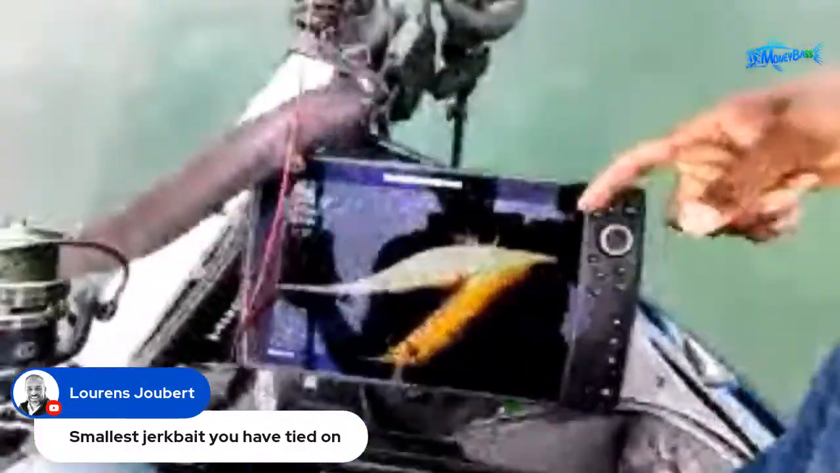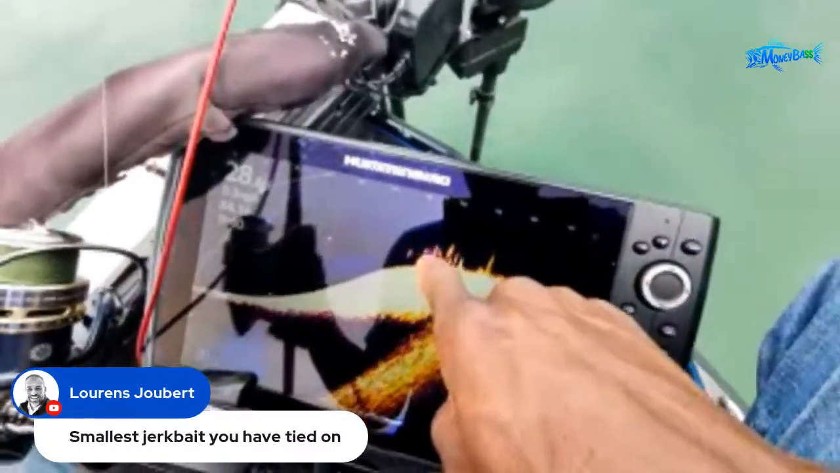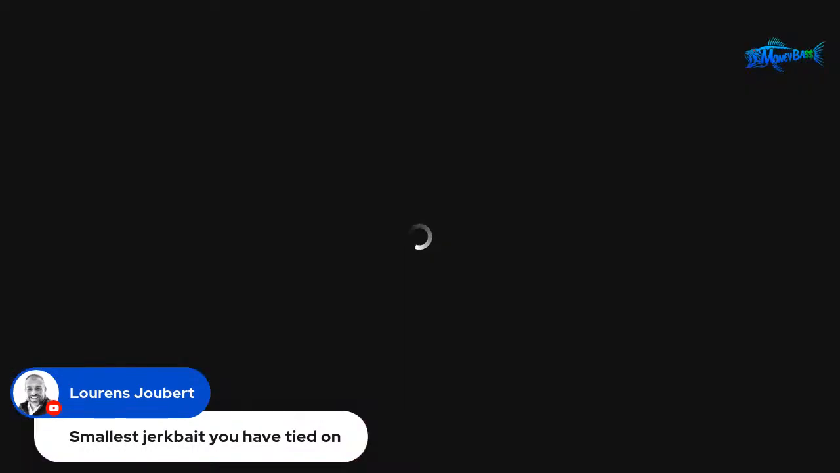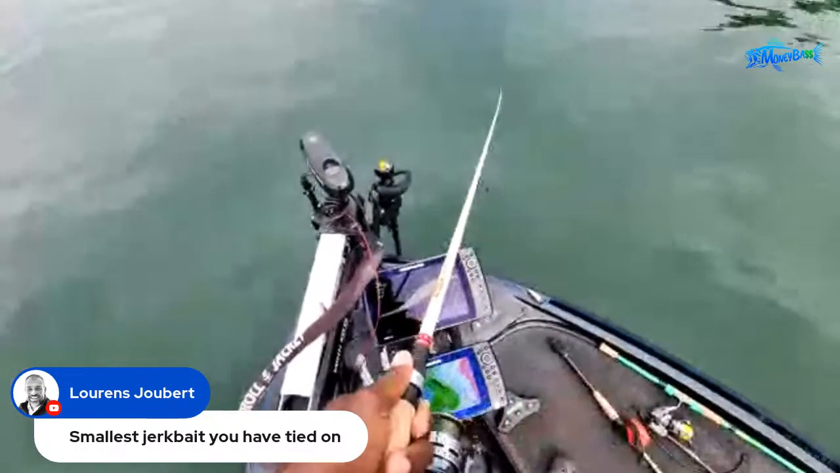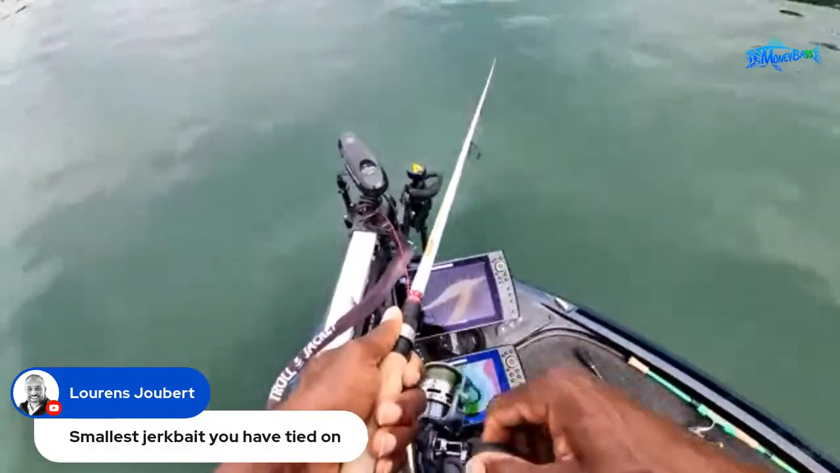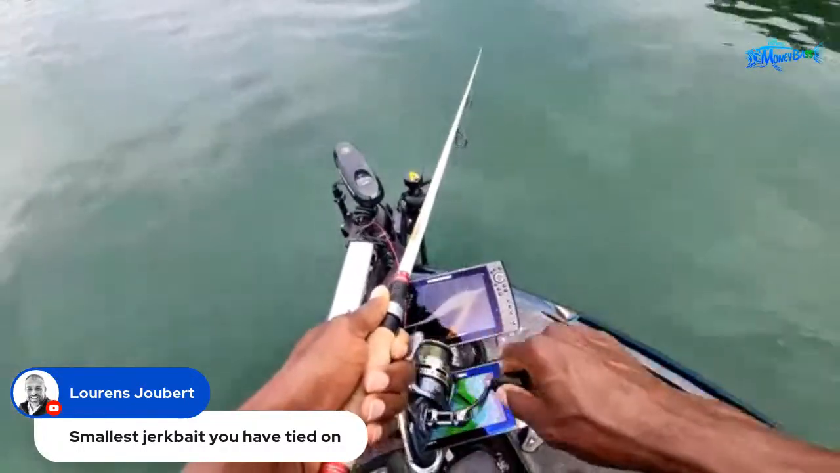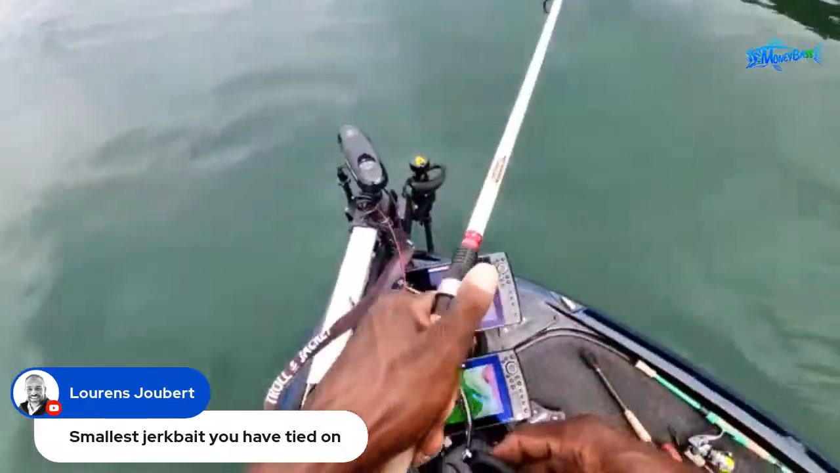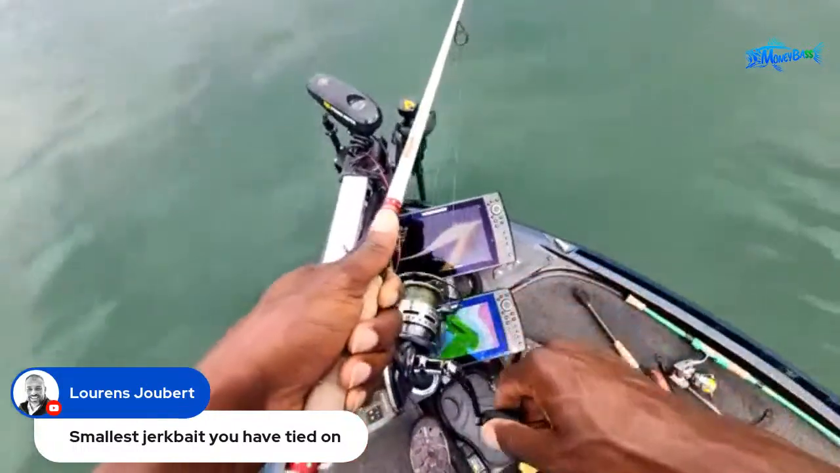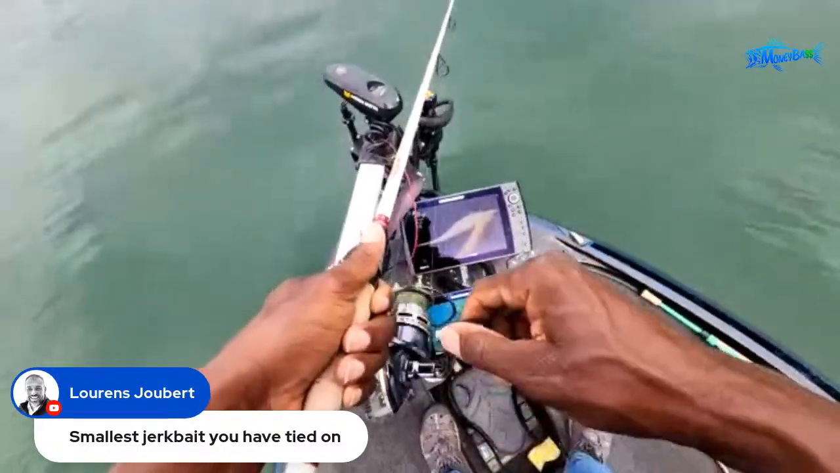All right, good cast. It hit right at 95 feet. So there's where my bait hit. And there are those fish coming off of that brush pile now. And right past those fish. Ooh, I actually hit the cover. Here they come. Here they come. Come on, buddy. Take it, take it, take it.